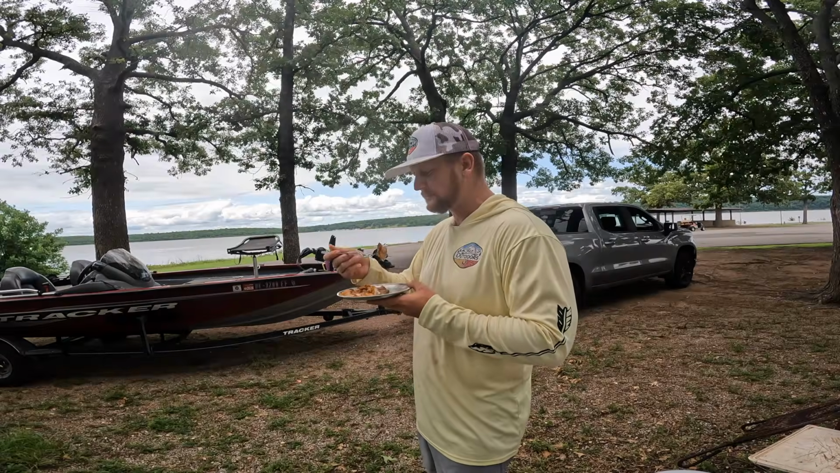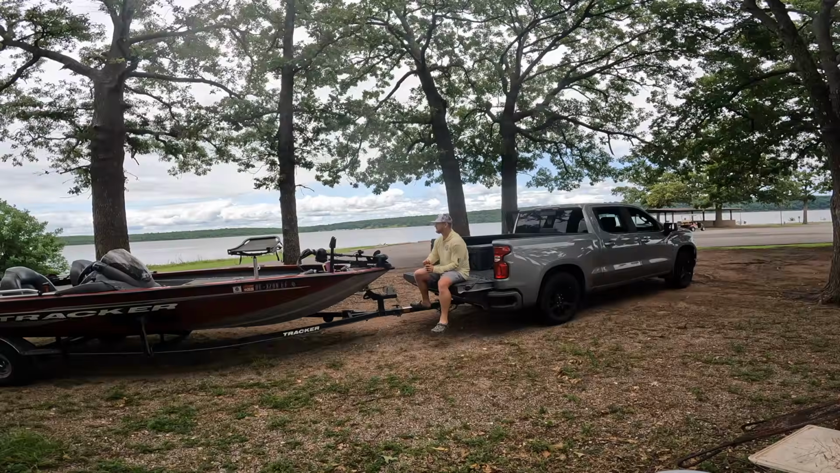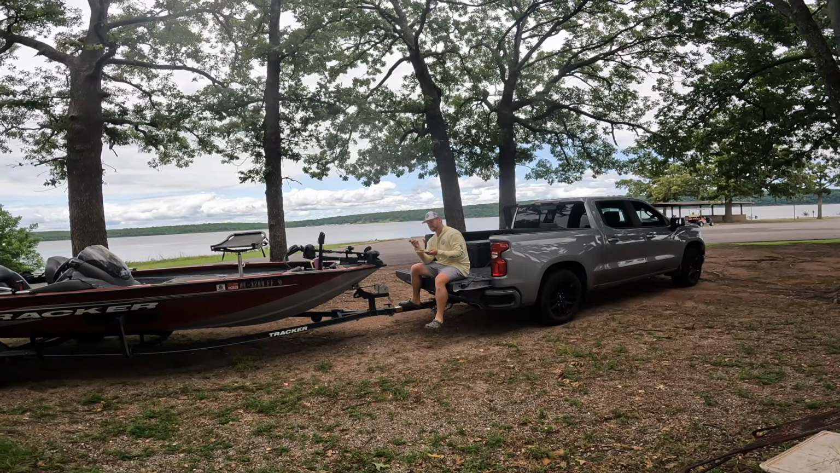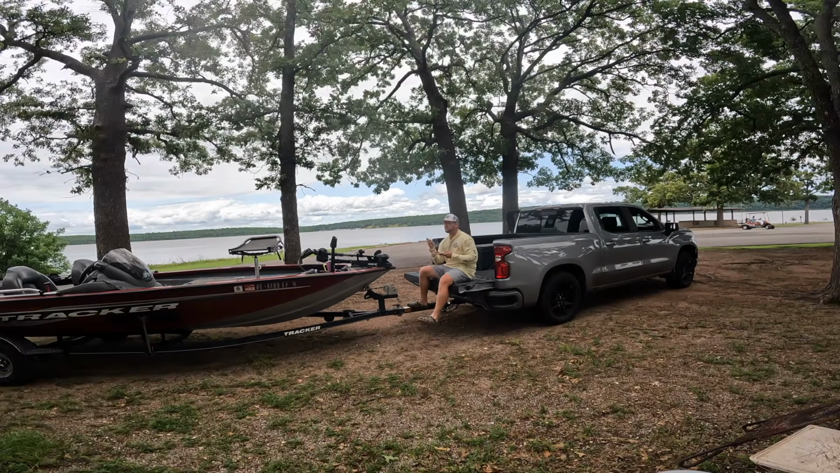Yeah, that'll do. That'll do. If this ain't cool, I don't know what is. There's a lot of good things in life. This is one of them. Fresh crappie on the lake shore, that's amazing.